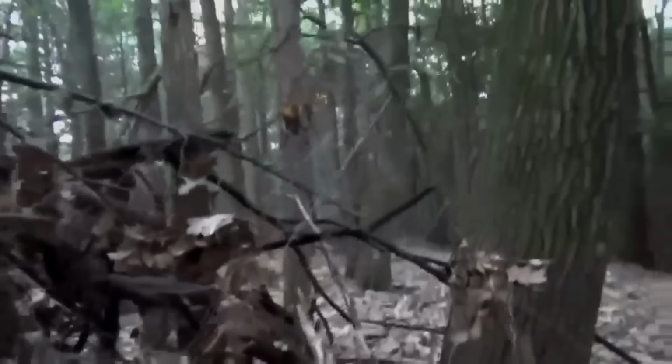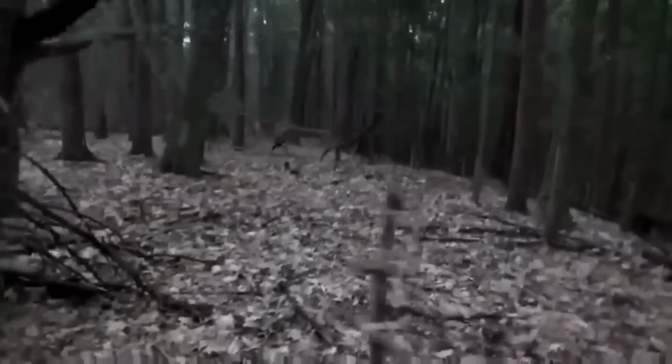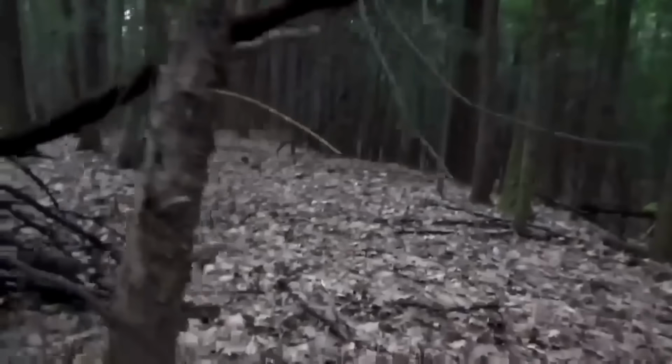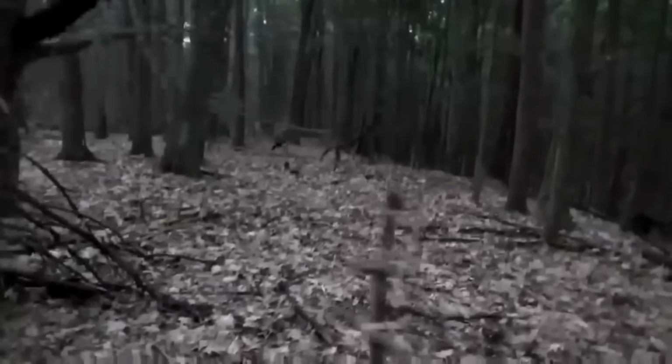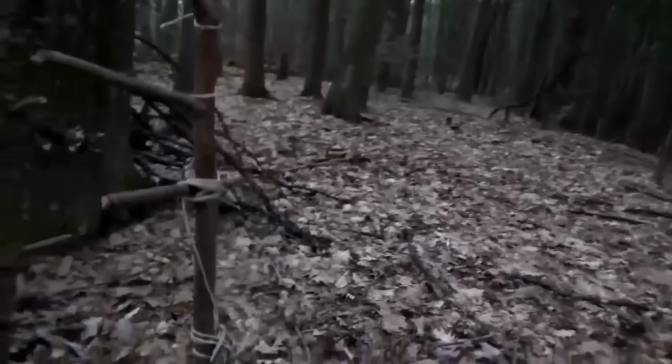In my opinion, while the thought of encountering a witch in the woods is a thrilling prospect, it's more likely to be someone playing a prank or simply enjoying their own fantasy in the solitude of the woods. The woods have always been a place where imagination can run wild.